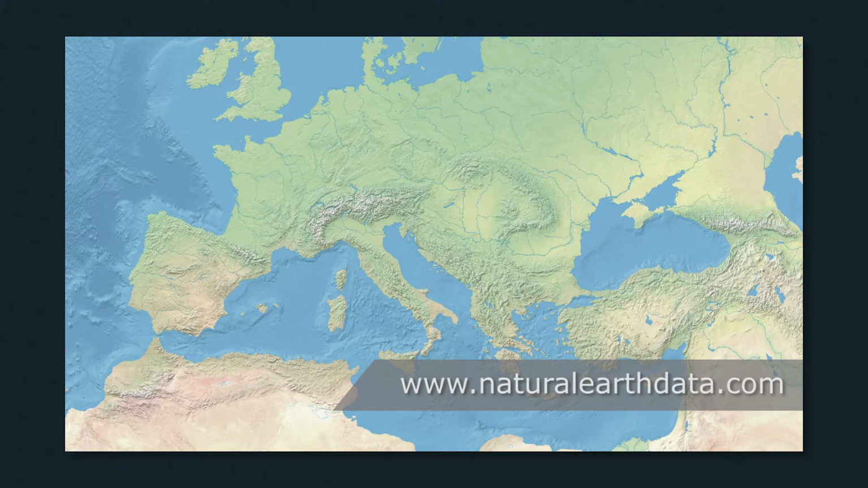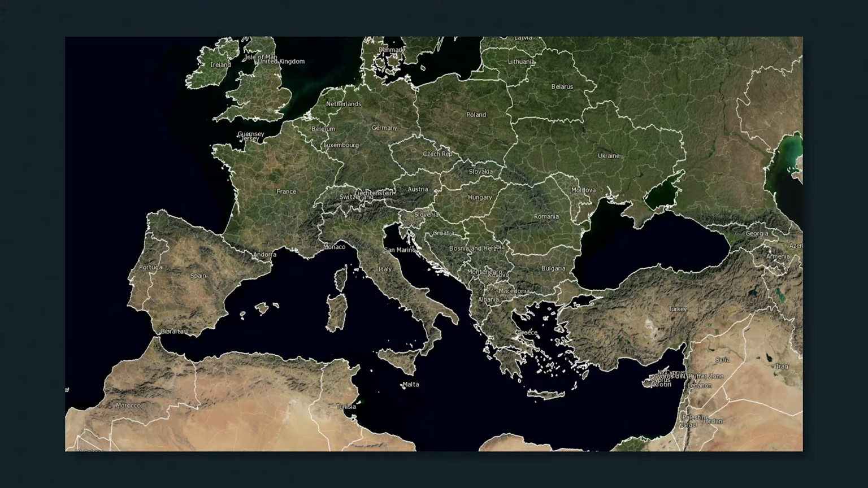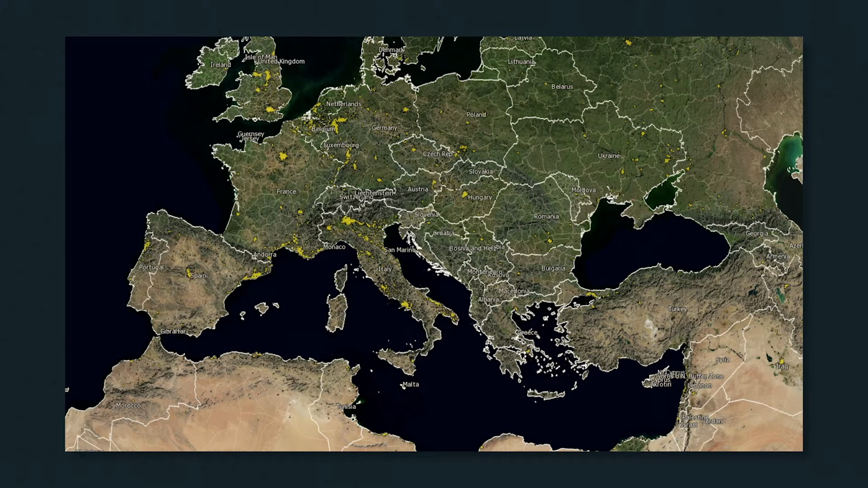Here we can see one of the raster layers from Natural Earth. Now we're looking at labeled vector areas of the countries of the world. Let's add subdivisions such as provinces and regions. Now let's add urban areas. All styles such as the yellow fill color are fully customizable.